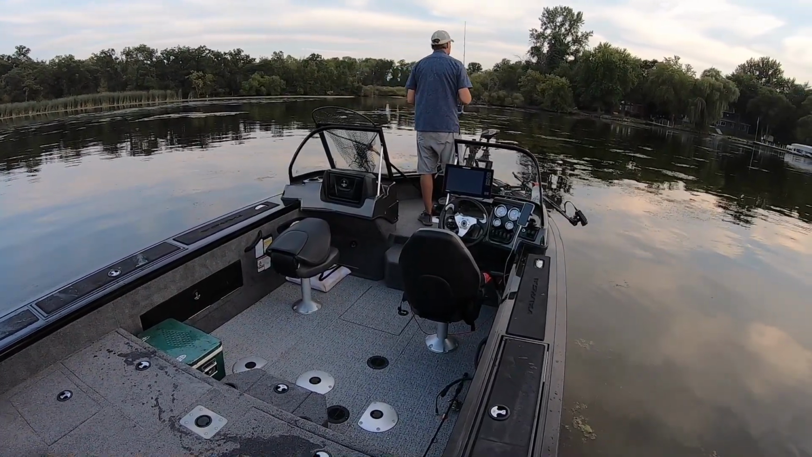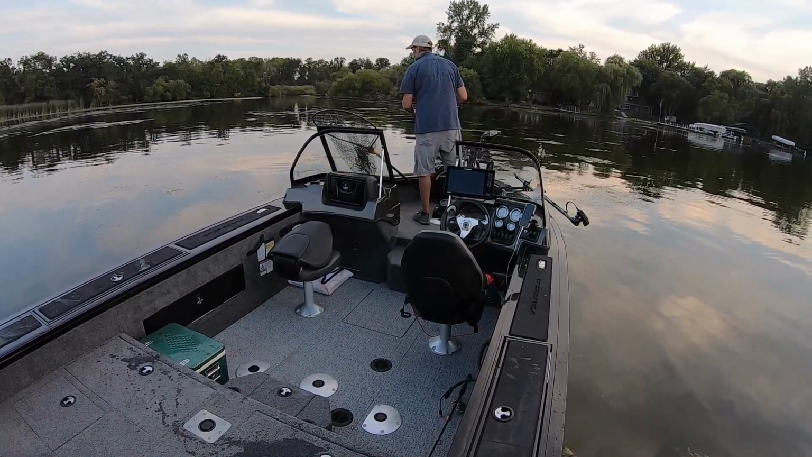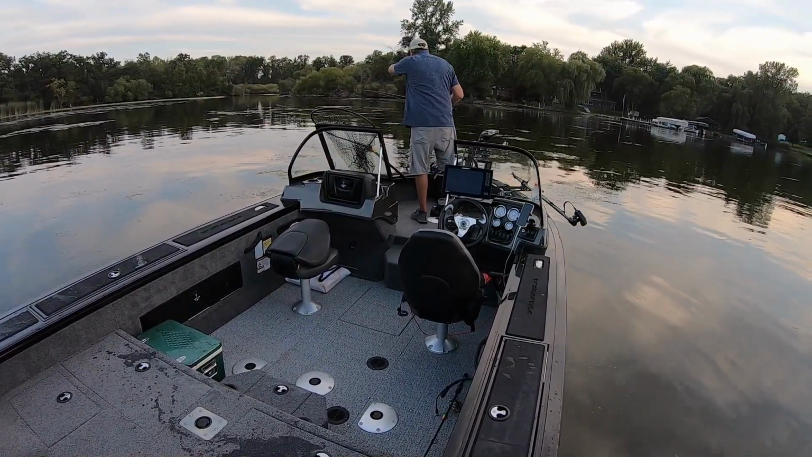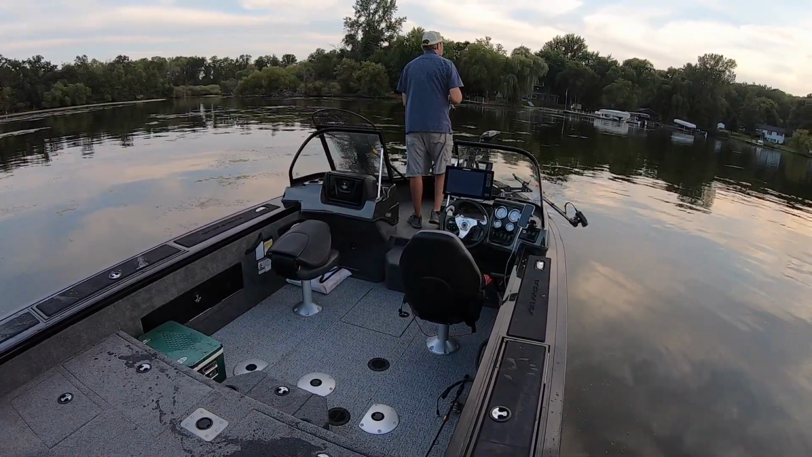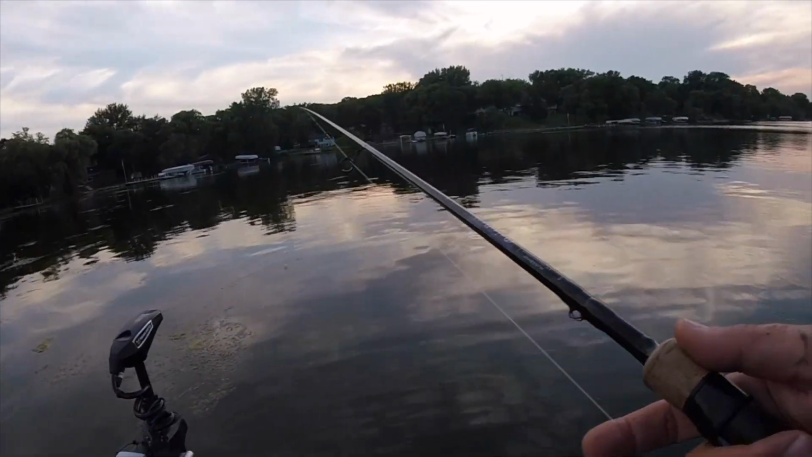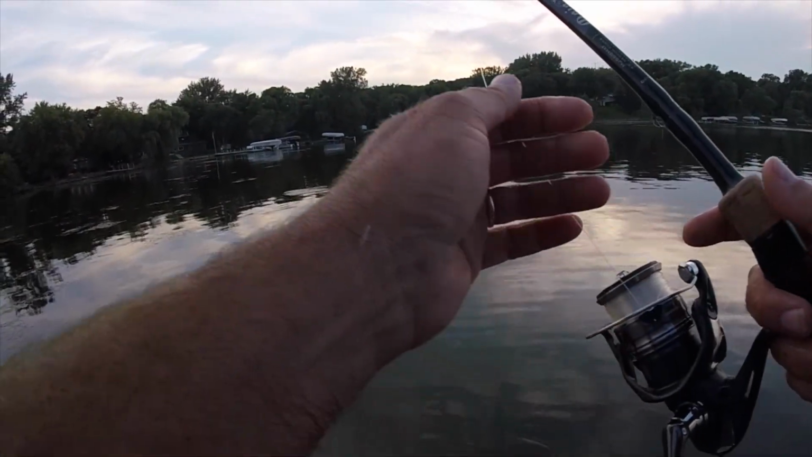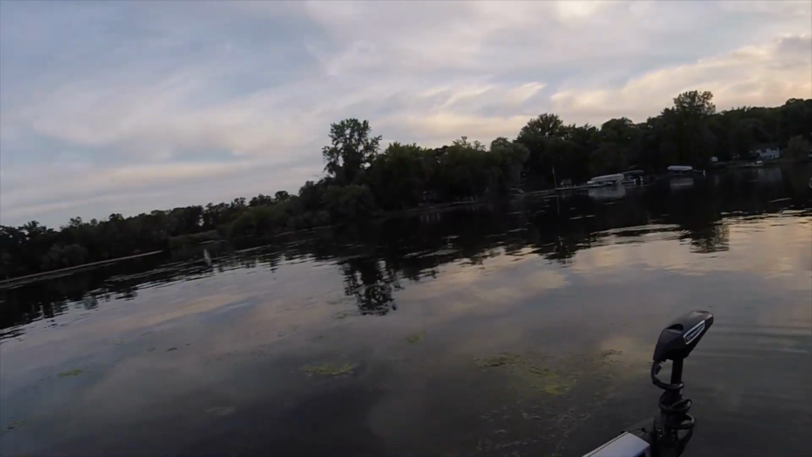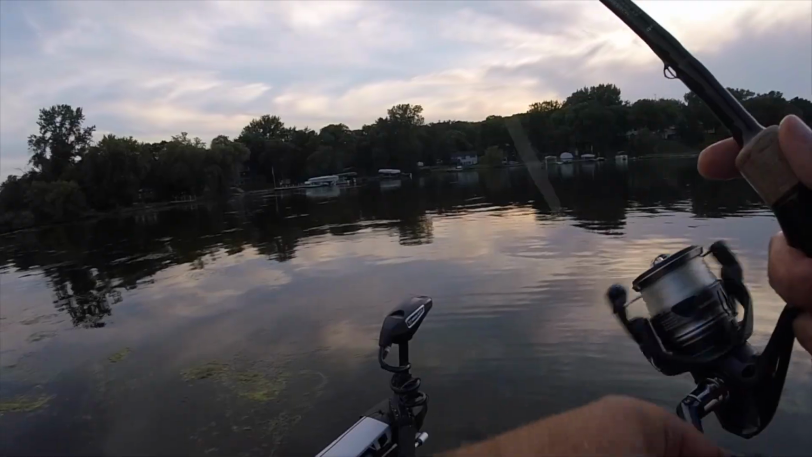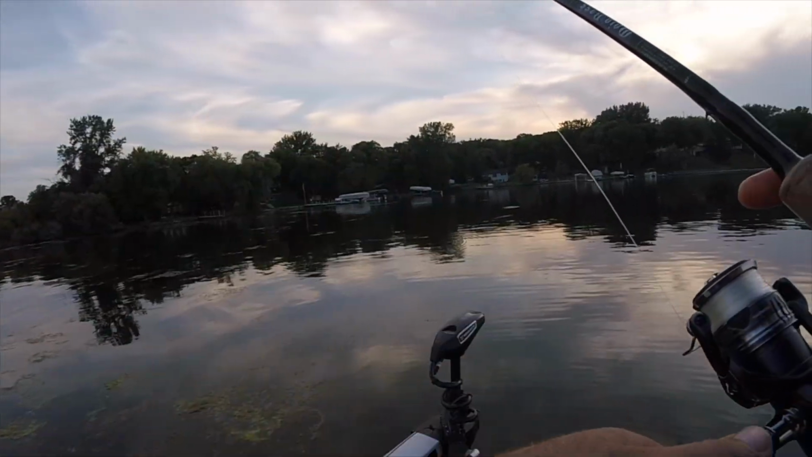That last fish came very shallow, less than 3 feet, and kind of in the hole of all this vegetation here. So a medium heavy rod would probably be better for this, not gonna lie. Because when you get this thick a cover, you really want to be able to kind of manhandle them and get them out of there.